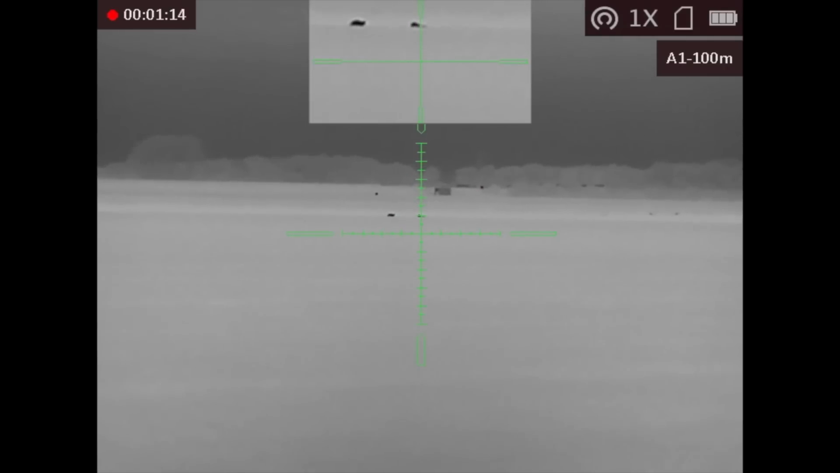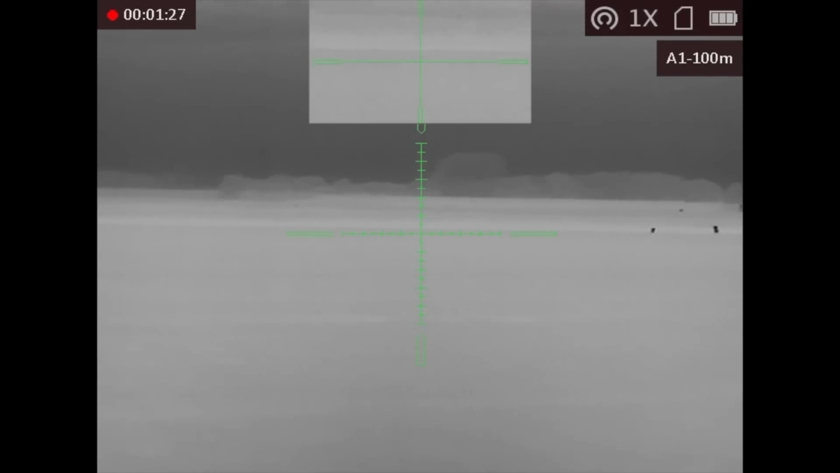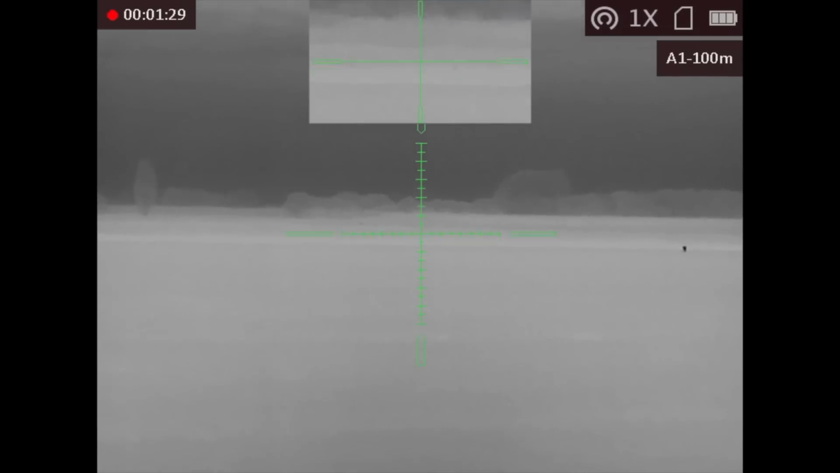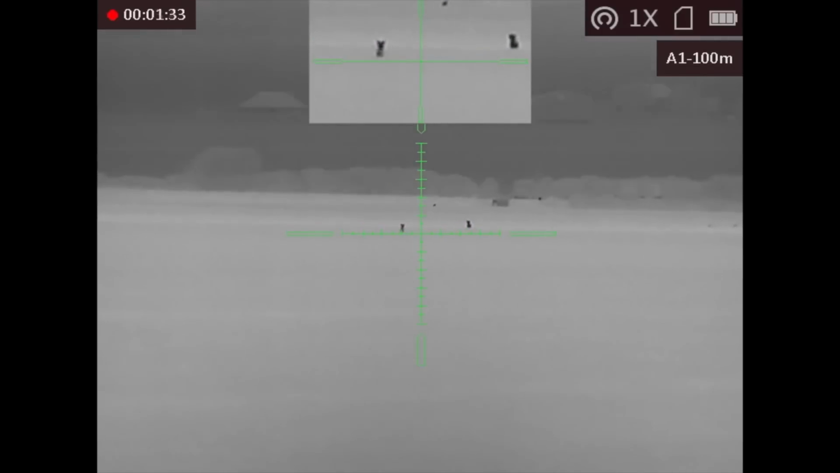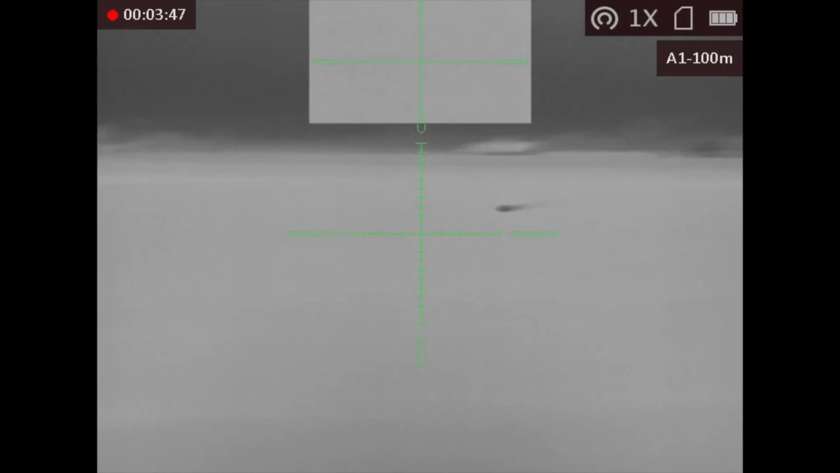I thought I'd seen something move that looked like a fox in this dyke. Put the mouth caller in and gave it a good squeak, and sure enough, out pops not just one, but two foxes on this stand. Now, Rick's got himself a new rifle here, a brand spanking new Tikka in .243 calibre, so I'm keen to get him his first fox under the belt for that rifle.